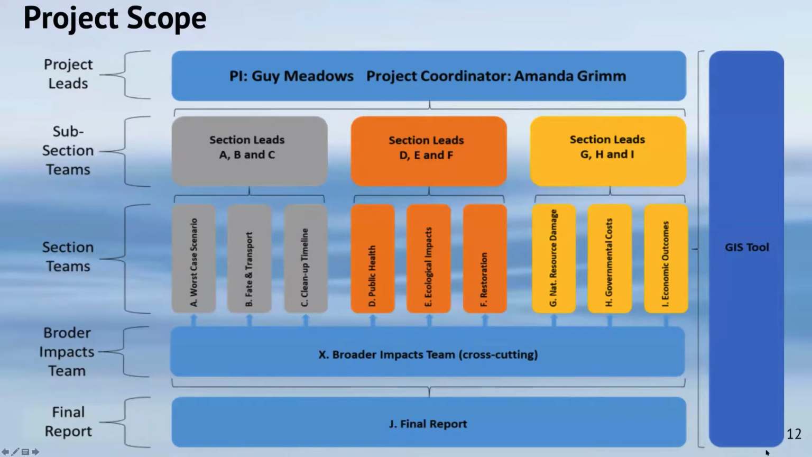We also implemented, and you'll see why in a few moments, a very extensive geographic information tool that characterizes each kilometer of shoreline in terms of its substrate, its type of material, its geologic and ecological function, and that is available and still operative as a tool for first responders and for the state.